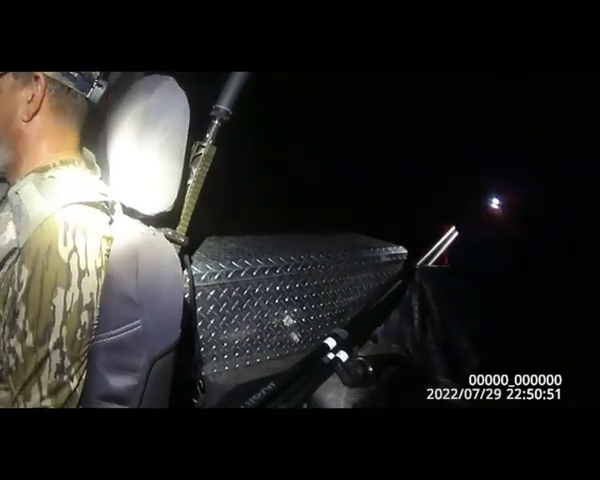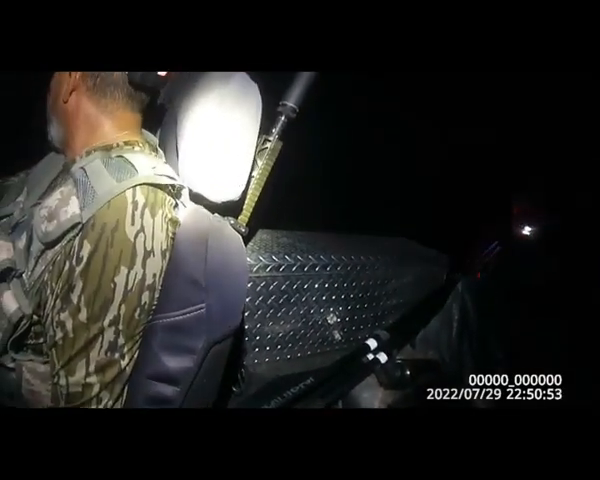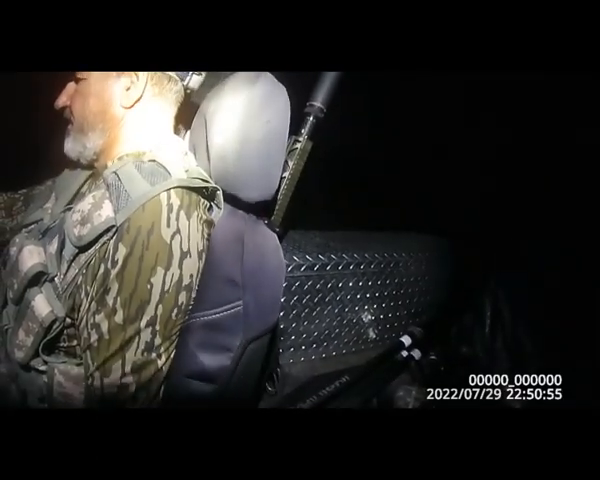You got him? Just loop it over, let him. All you got to do is loop it over the thing. Alright, we ready? Make sure he's coming with us. That's a big old sow.